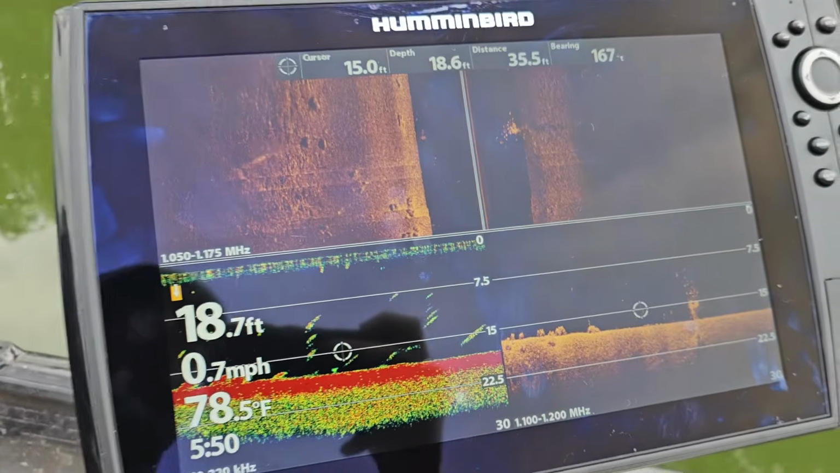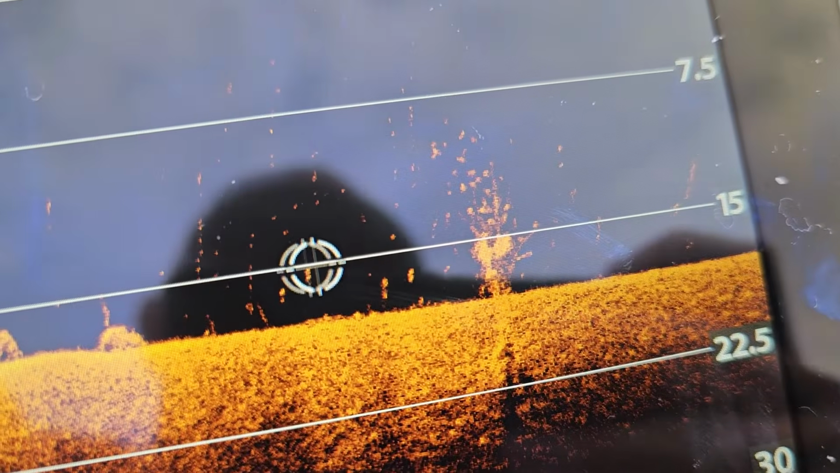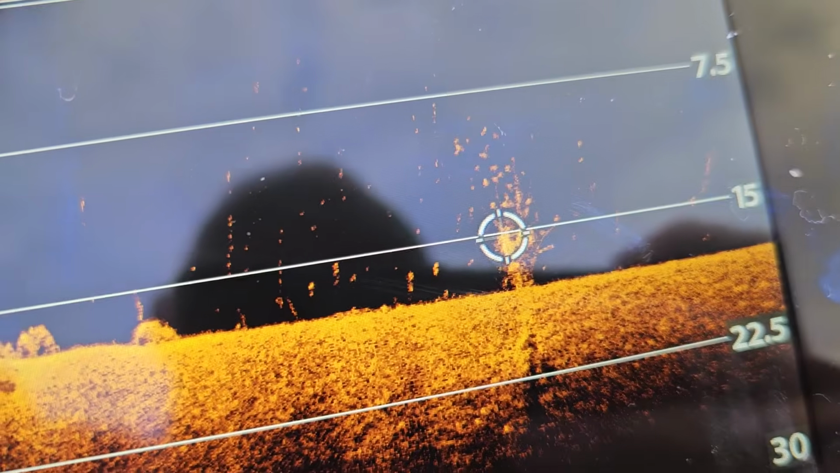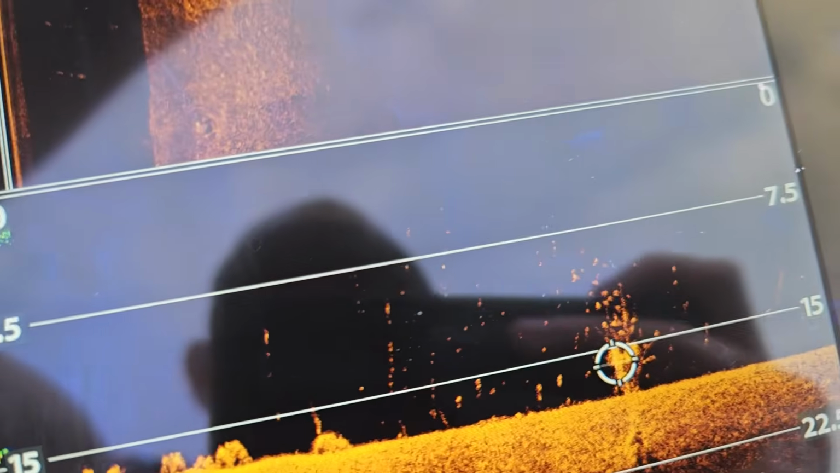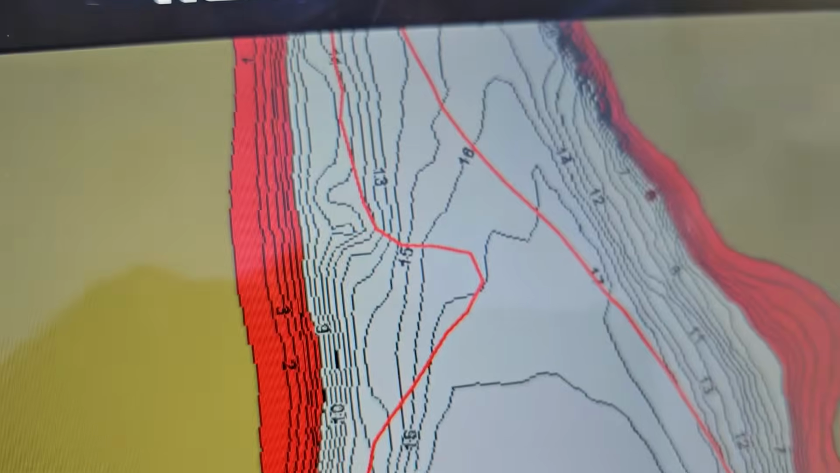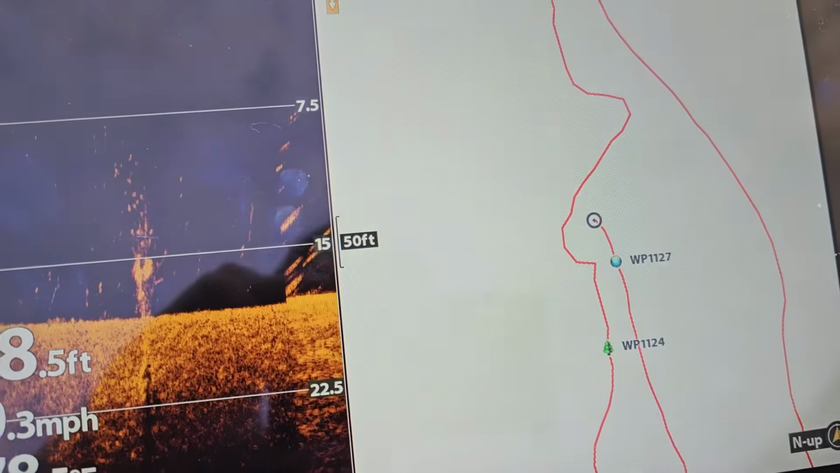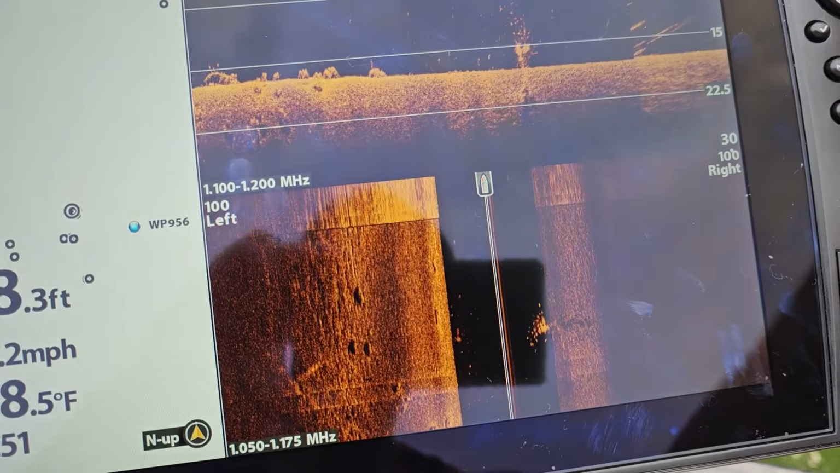Okay, so I want to show you what we found right here. We've got all our different views, but we have a large tree down here on the bottom, and we're gonna mark, wrong button, mark. But you can see up here on the top pane, on the side imaging pane, the really good differentiation we've got between the tree itself and the fish that are on it. So I think that's a tree full of crappie, personally. Let's get over to it.